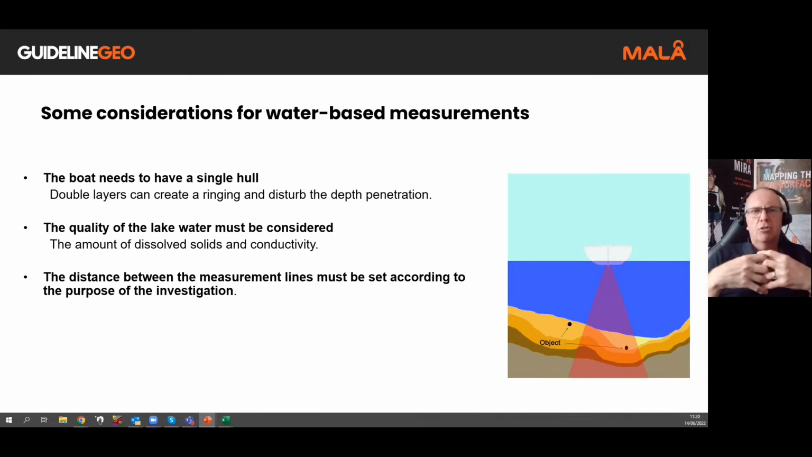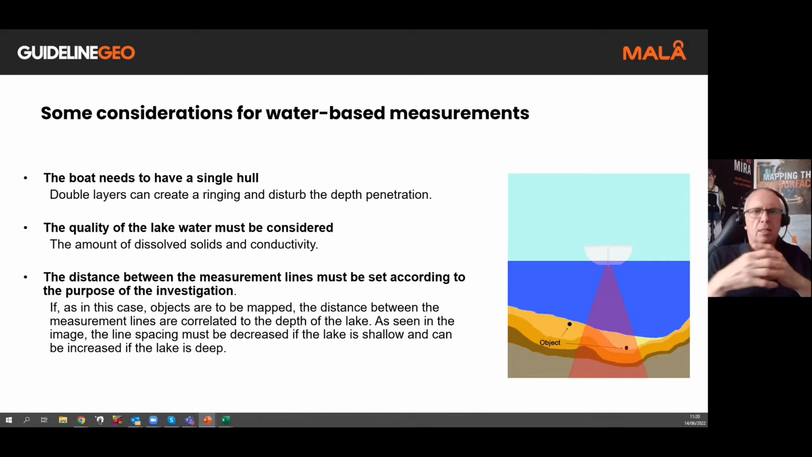Also, we need to take into consideration the measurement lines. When we're taking the profile lines, the measurements themselves, we need to consider that from a point of view. If you take a look at the image on the right hand side, the beam of the signal increases as the water depth increases. If we're looking for an object, we may need to pass multiple times at relatively tight spacing depending on the depth of the water. And there is an equation to calculate this, which we'll discuss in a second.